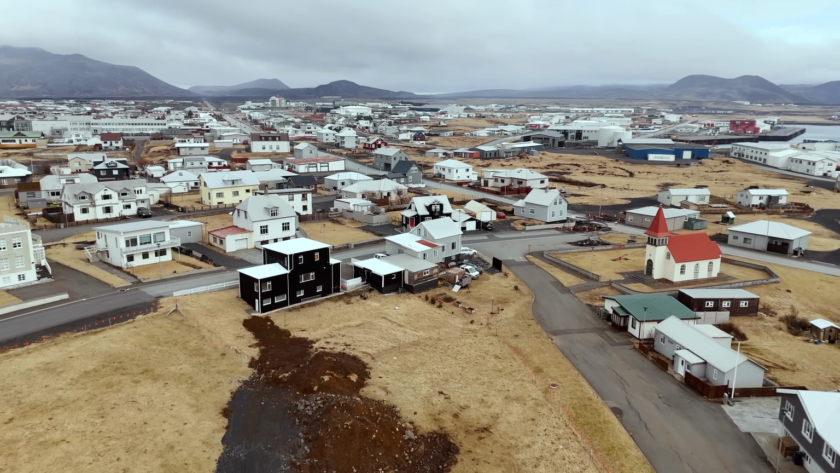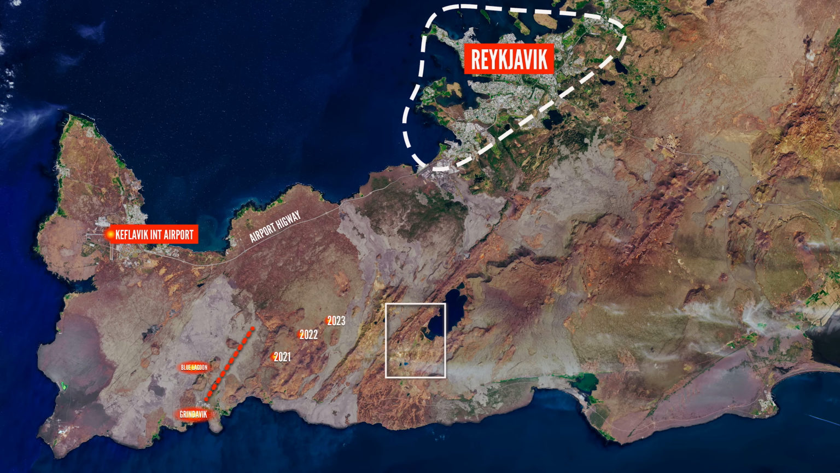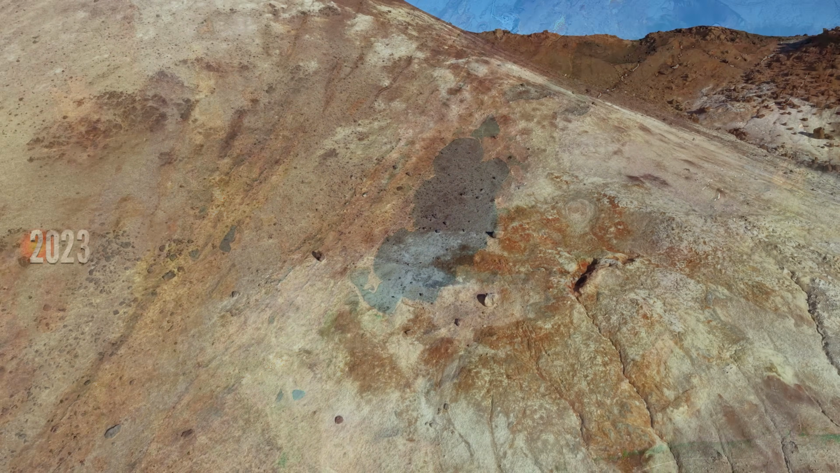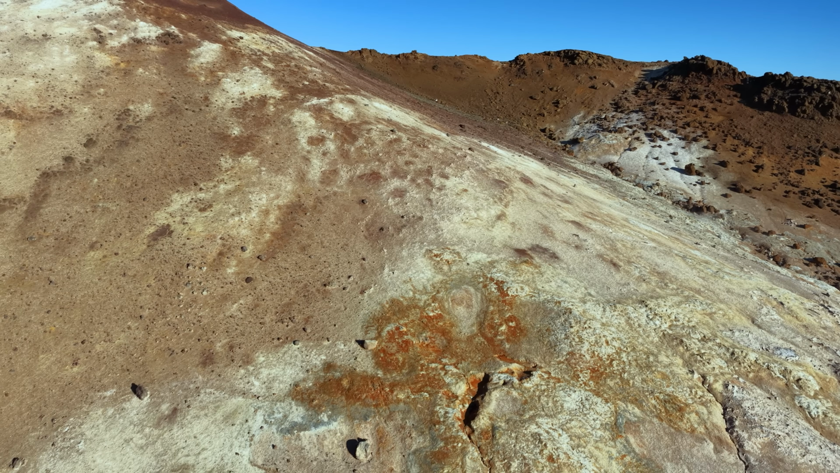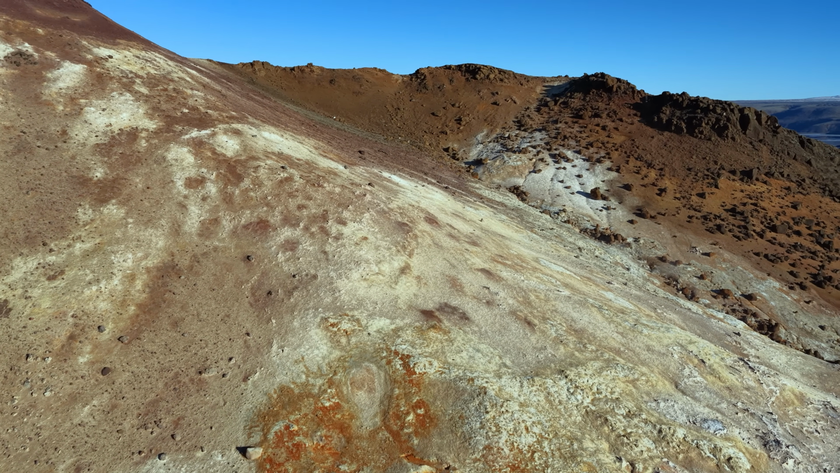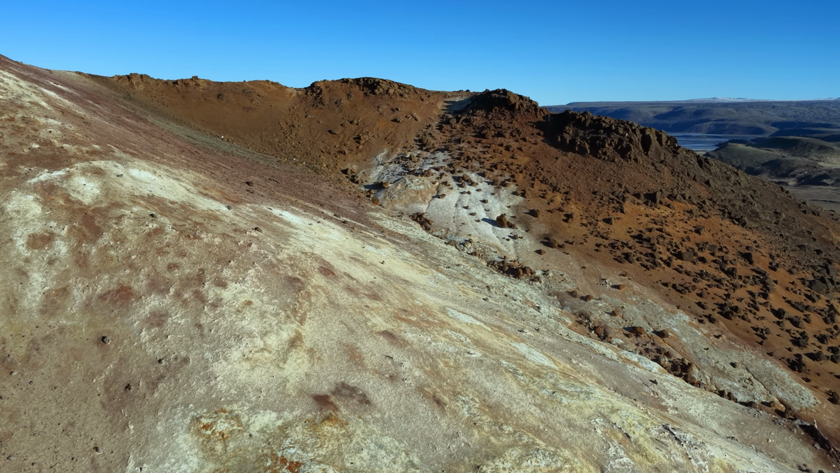I happened to stop by in the Krýsuvík region, which has been the epicenter of seismic activity over the last 2 years. I've mentioned this location numerous times because this location could be the beginning of a nasty chapter, since this is the system that runs almost through the capital. And some scientists say that it has already woken up. And it's somehow very easy for me to buy into that.